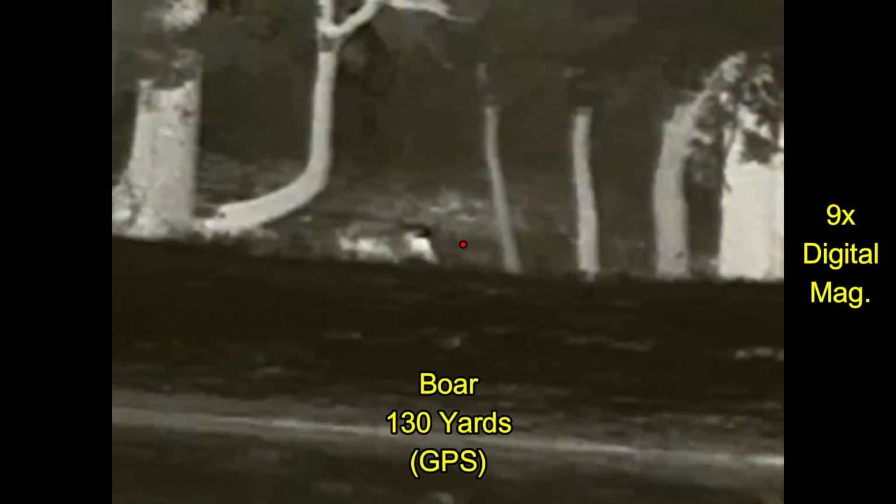Alright, here we go. She gets hit, she takes off behind the dam. And I figure I'm going to have to go find her somewhere over here. But I keep scanning. And there's the big boar I didn't want to shoot.